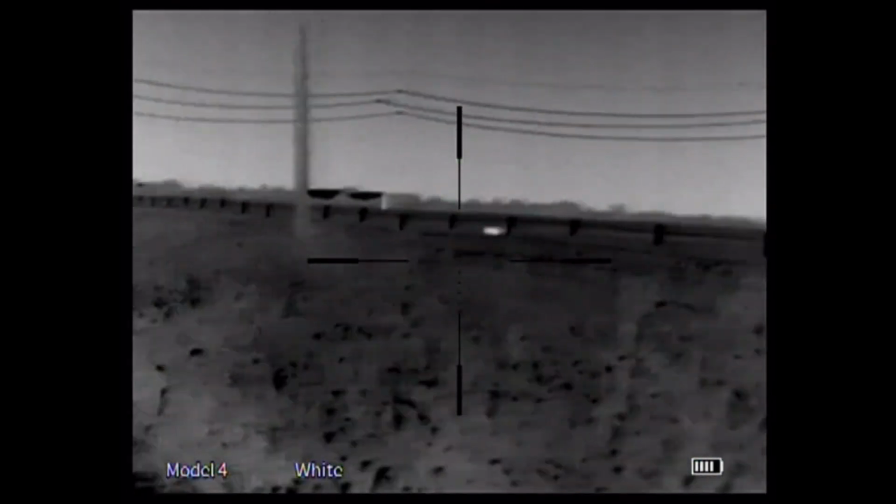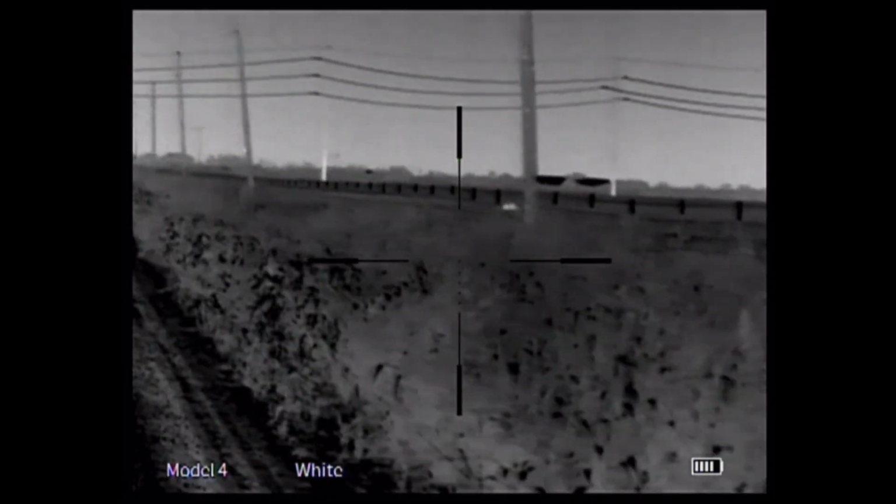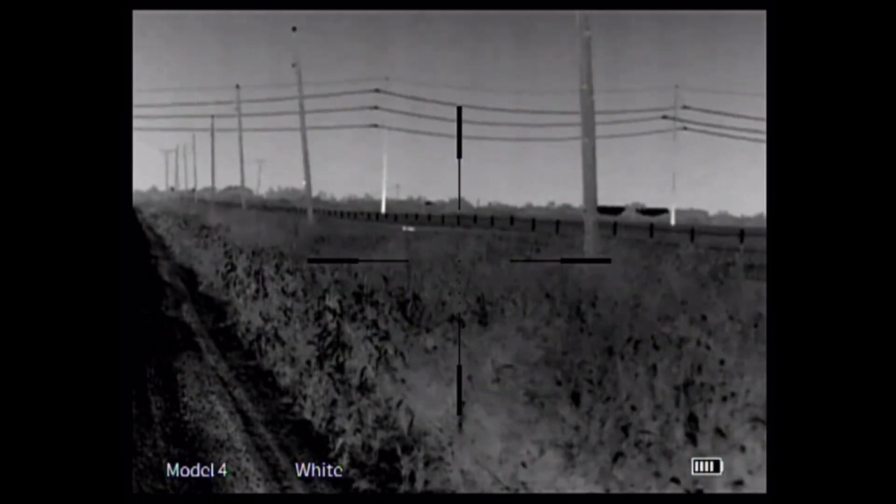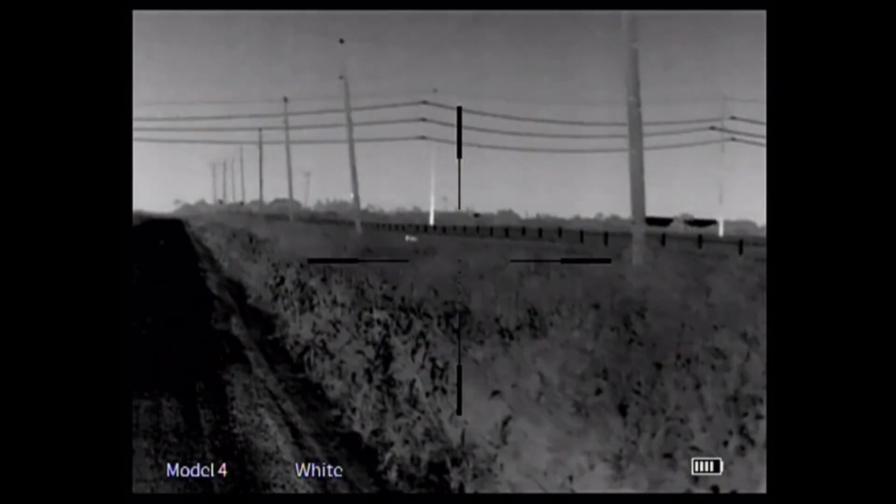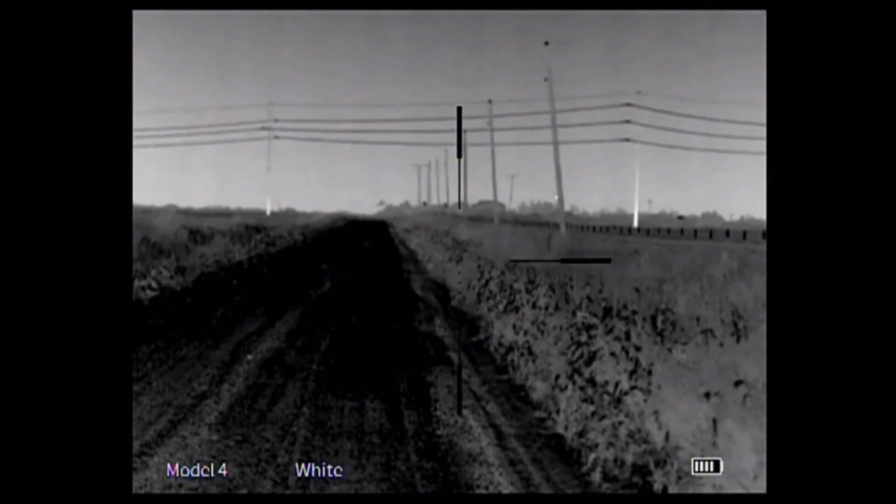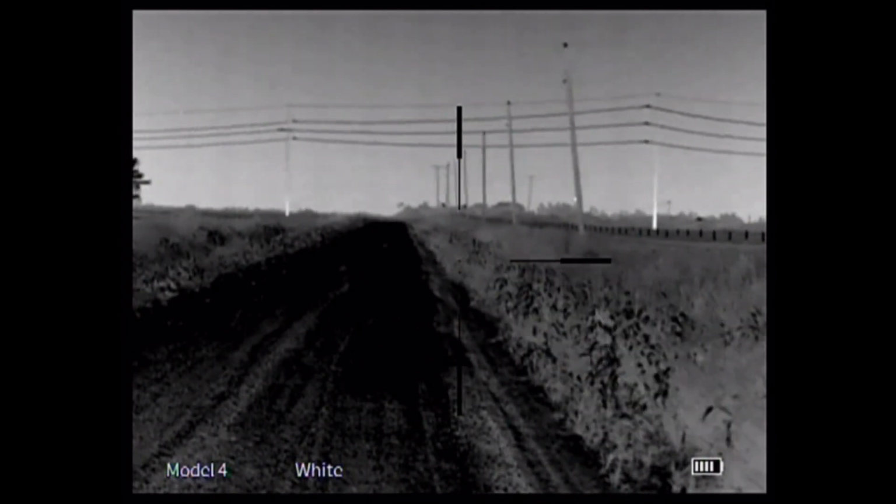My first shot was into a safe direction, but it's running with a highway in the background and it's going to run across this road. So I don't take any follow-up shots, and it ends up running all the way away. It probably just has an extra hole in its snout or something, but it was on another wheat field stealing some wheat.